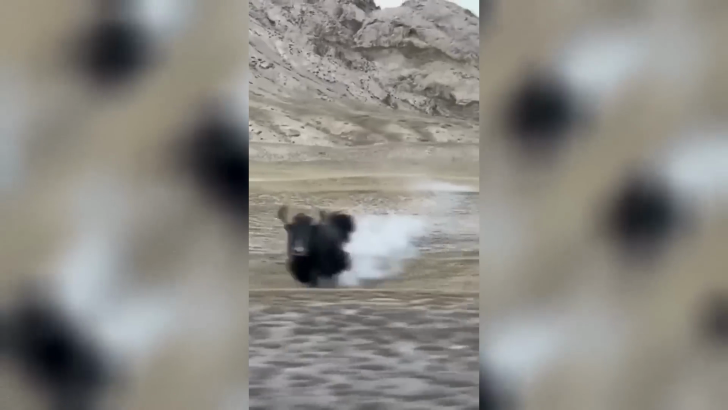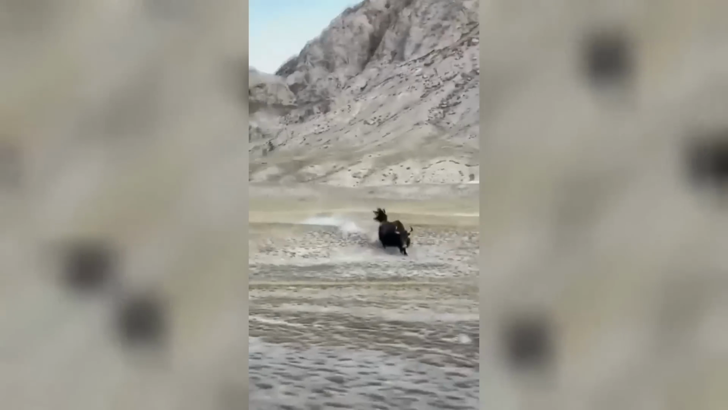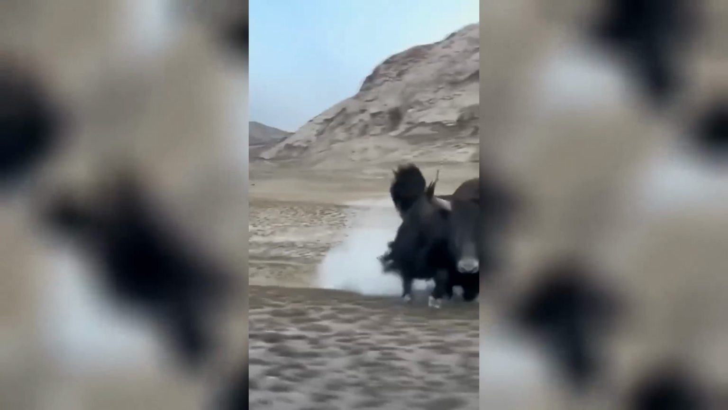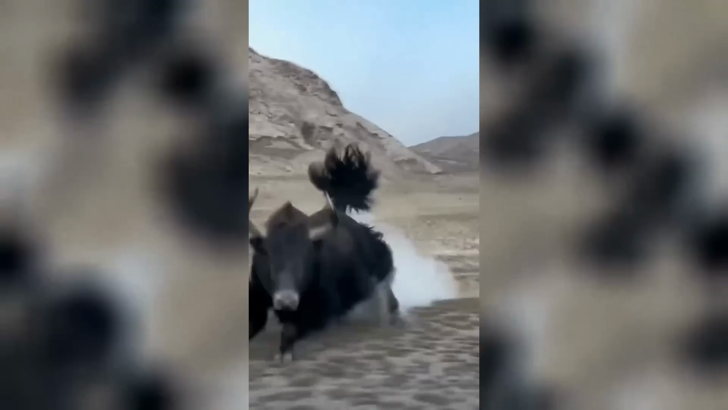I just thought this was a cool clip. I mean, I had no idea these big yaks could run this fast. In the video you can hear all the people laughing, but that thing was not playing around.